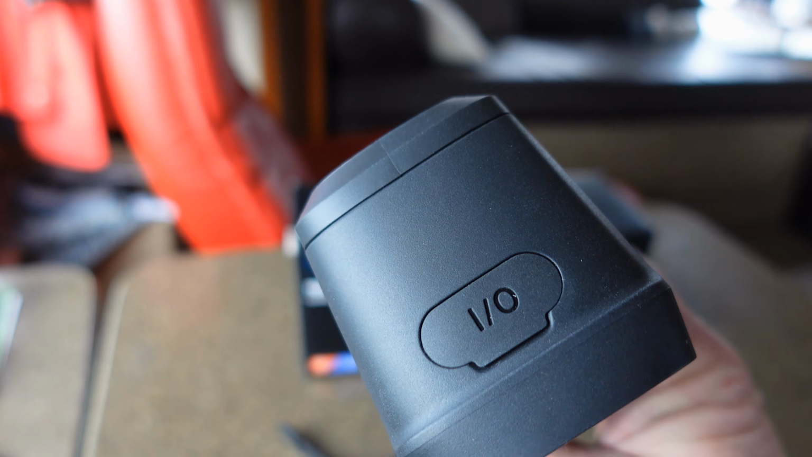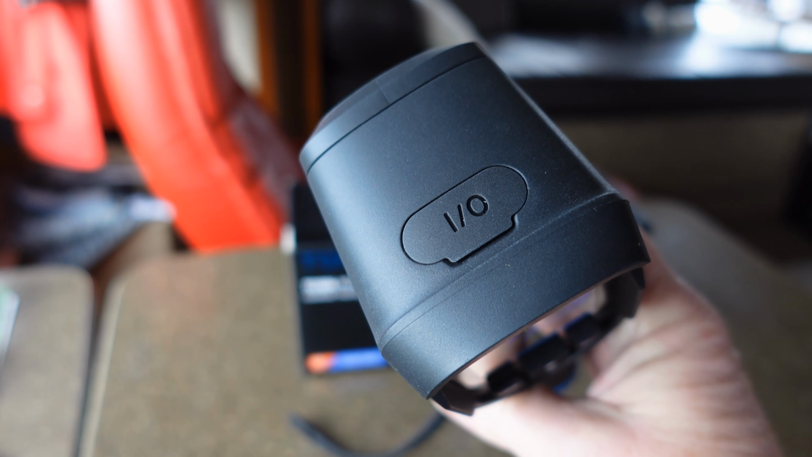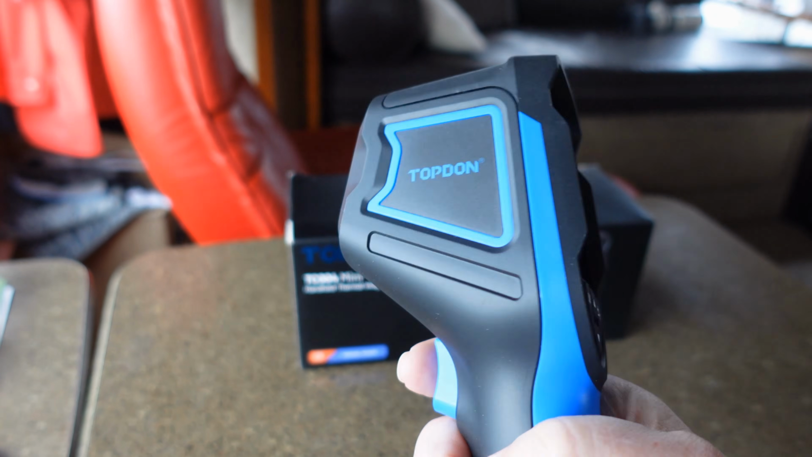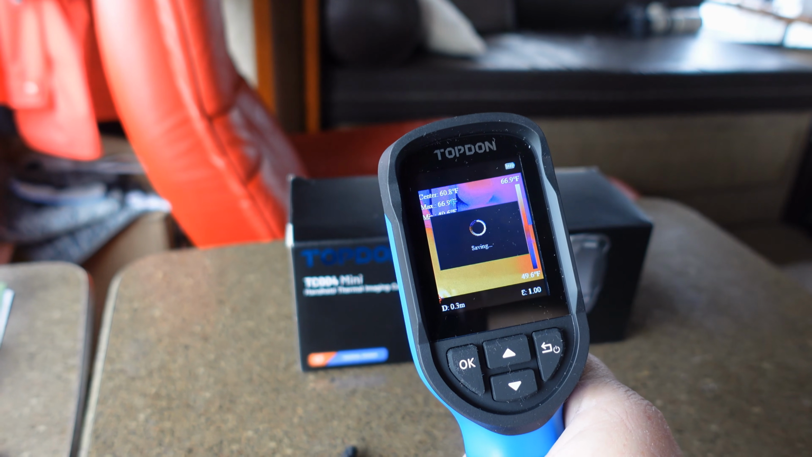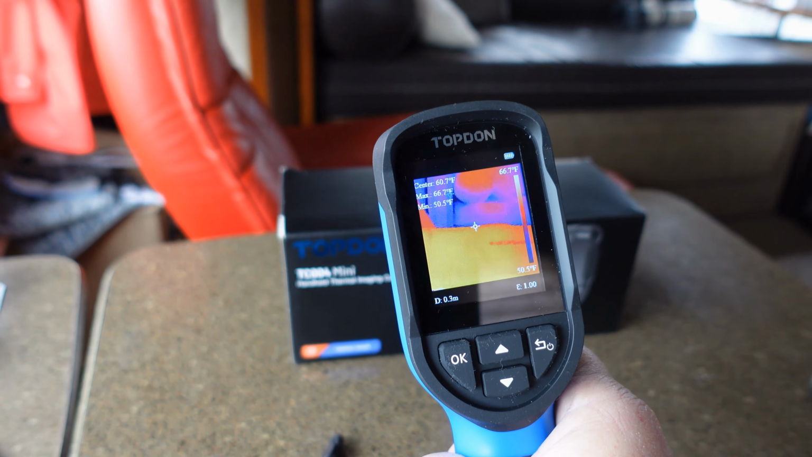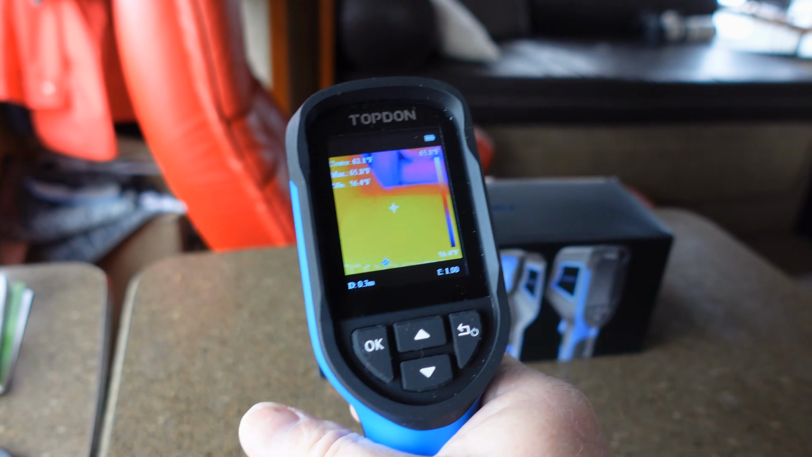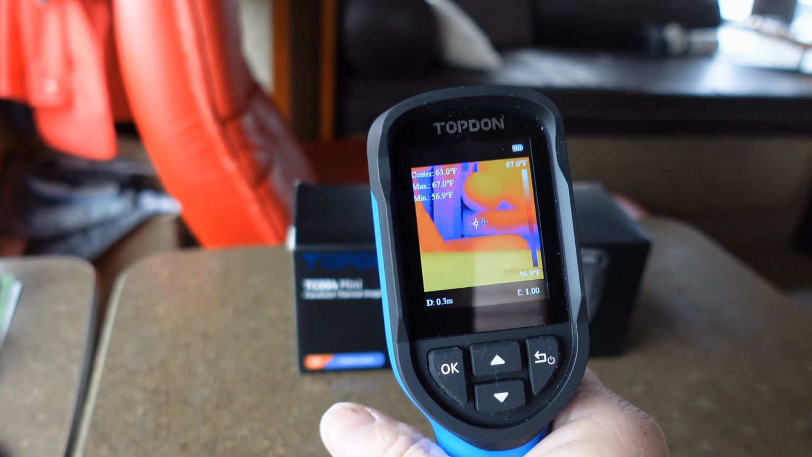On the top here we have a flap that opens, and there's a USB-C for charging the unit and also for transferring images to, say, a phone or a laptop to view, because it can take a photo. Just push the trigger and it'll take a photo of what you're looking at. It doesn't do video. I think my other one actually does a video. The refresh frequency on here is 25 Hertz, so it's pretty fluid. It keeps up with what you're looking at quite well.